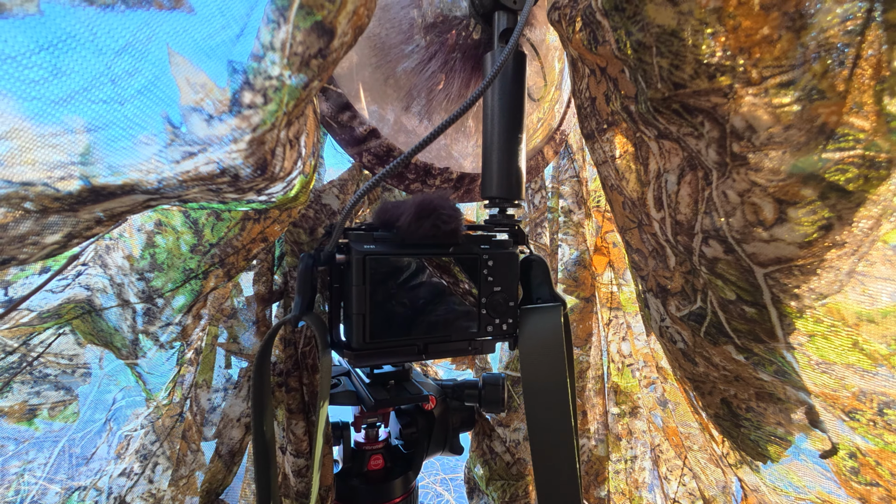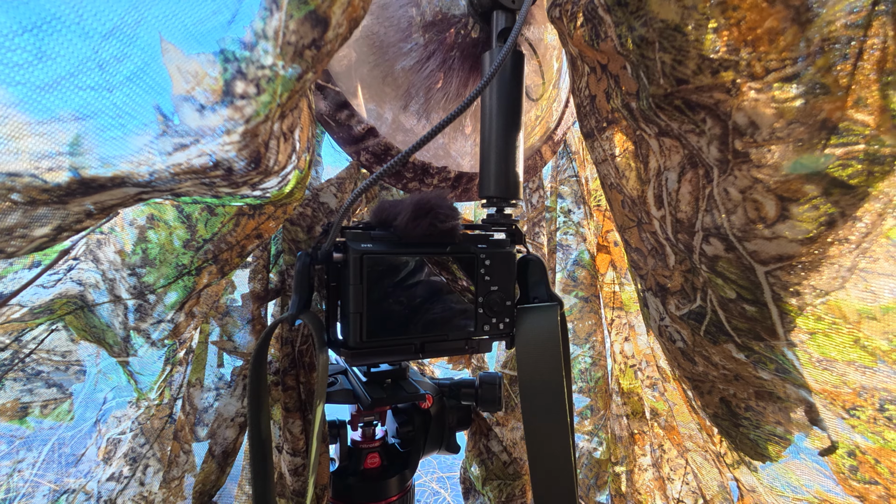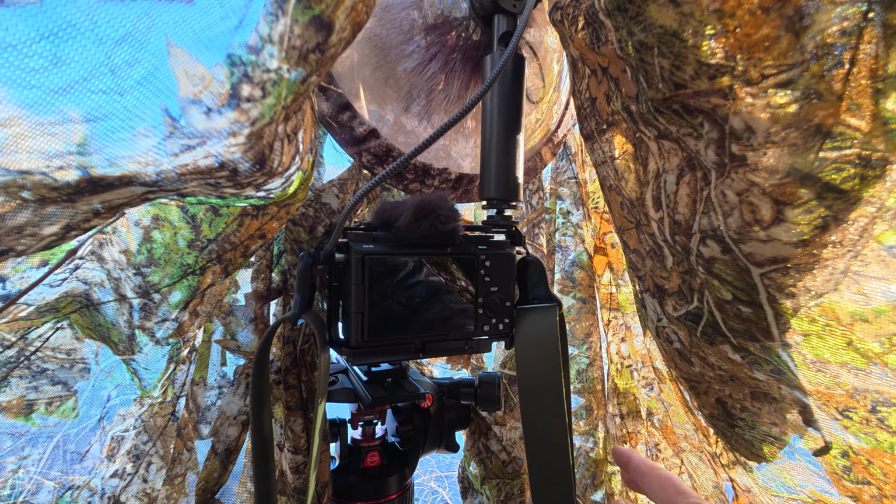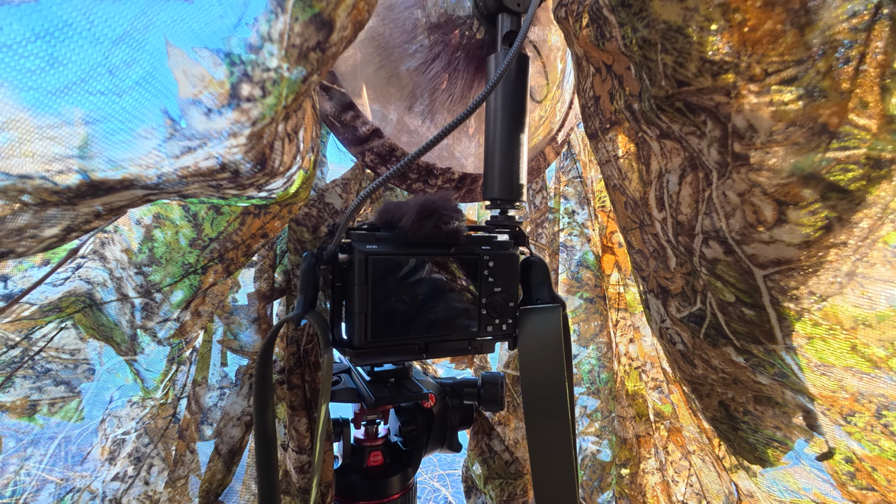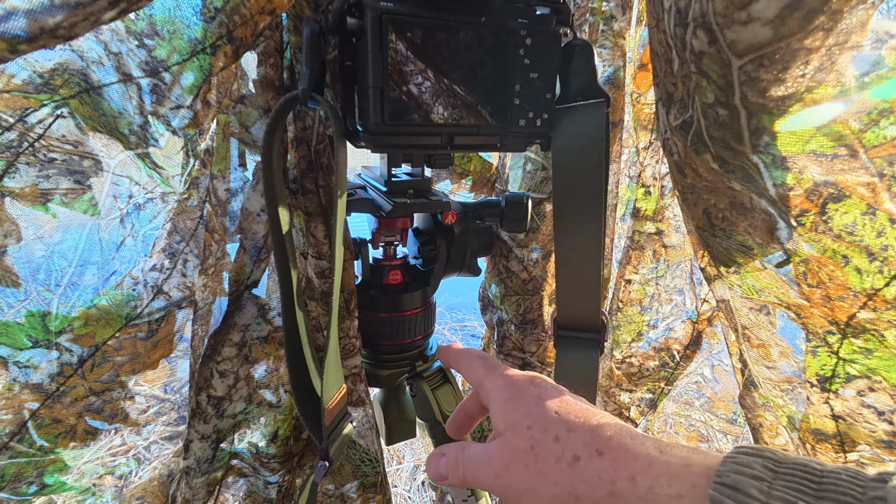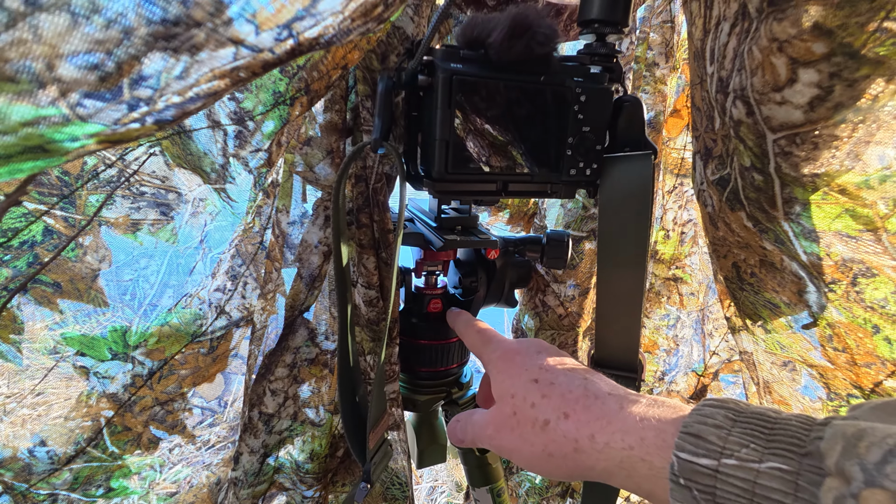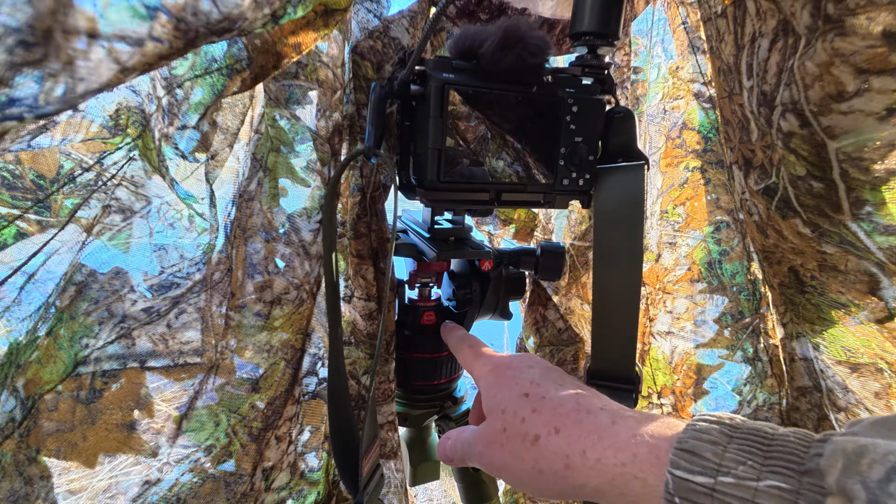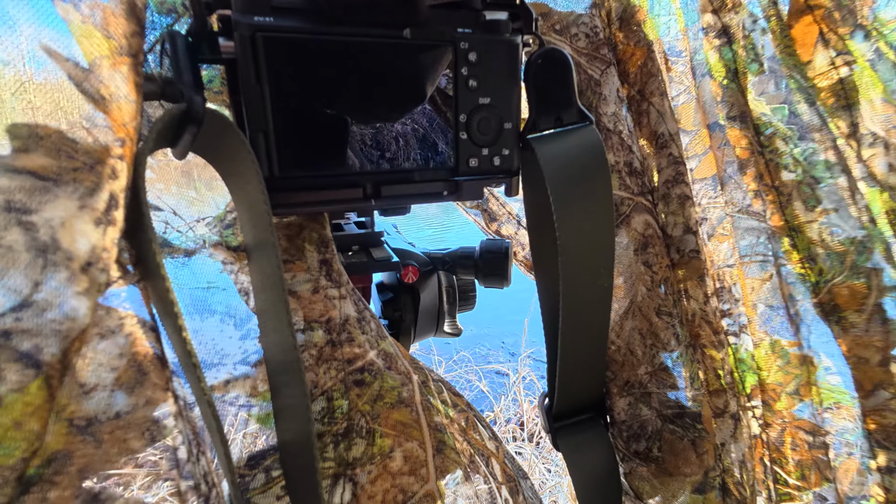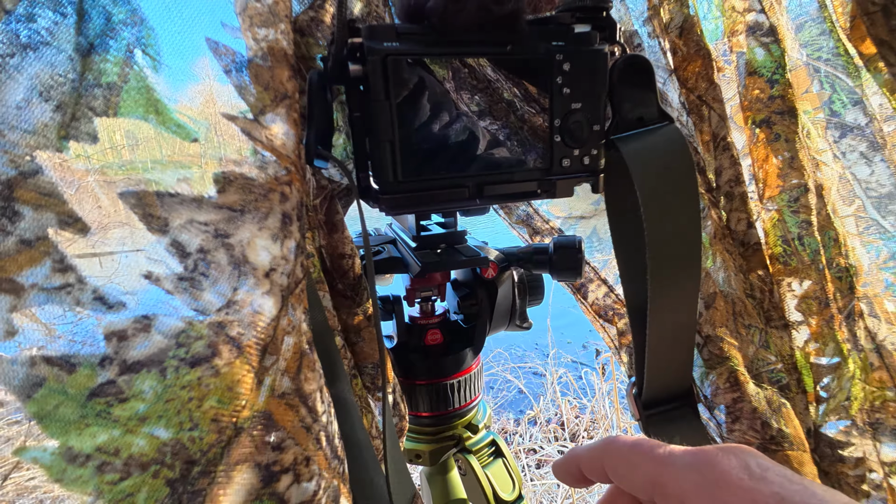Now, I don't have a real great lens on here. I have a Sony 100 to 400 millimeter lens. It's like an f5.6, I believe, at 400 millimeters, and I typically use it at 400 millimeters. And the other thing I have here that's a little bit new to me is a tripod with a ball mount, and I have a Manfrotto 608 fluid head, and it really seems to work well.